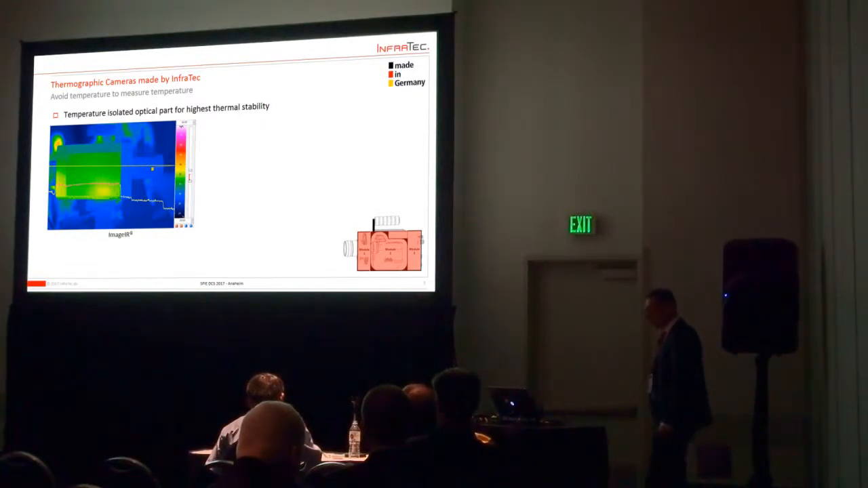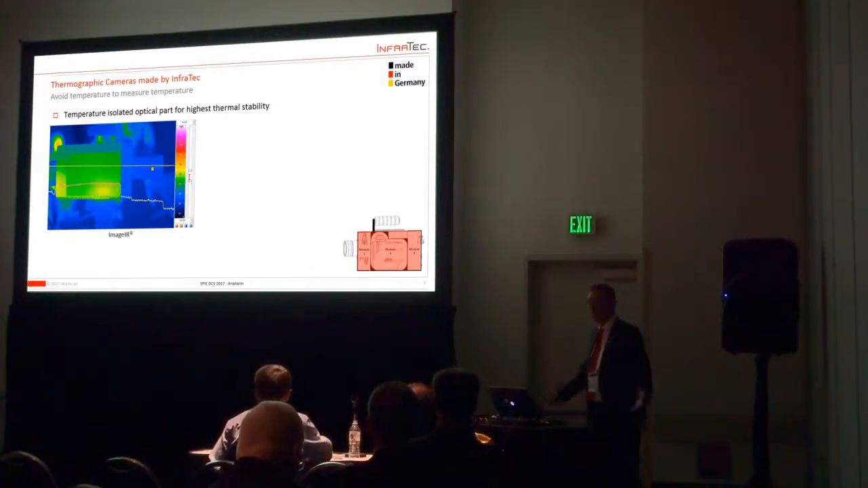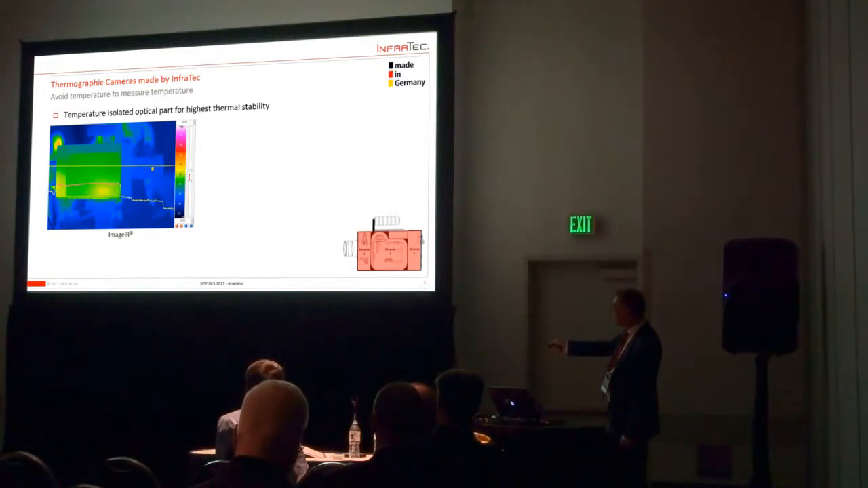Also, one thing that is very important for geometry is to keep the lens section, the optical path, cool, because everything which is hot radiates infrared radiation, which we don't want to measure, otherwise we have an offset or parasitic radiation. For this, we have a modular housing, and module 1 here, the optical one, is kept cold by some very tricky engineering. You can see this is the measuring line of our camera working after some hours. This is a profile line which is measured. This is a result. The camera body itself is about 30 degrees C.